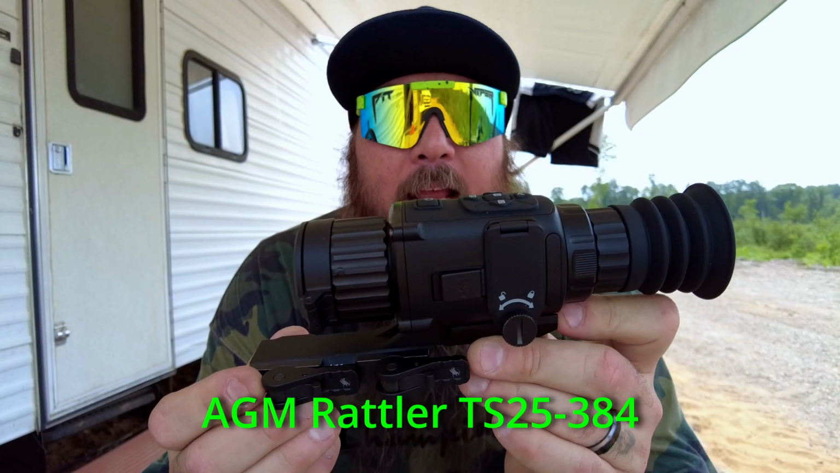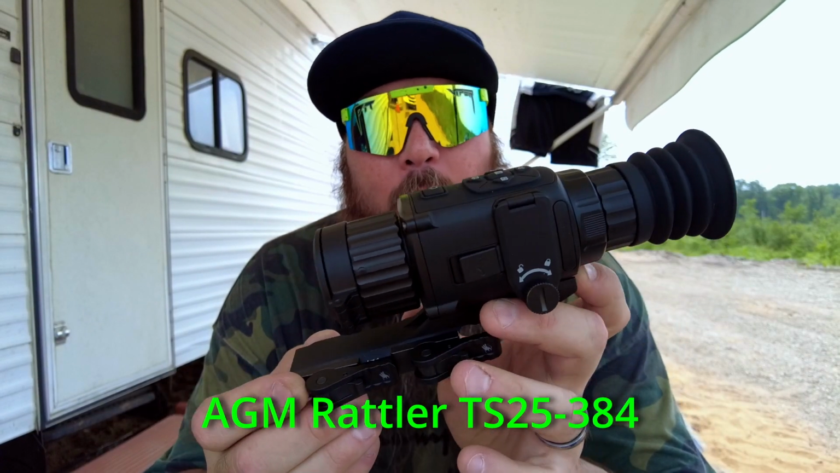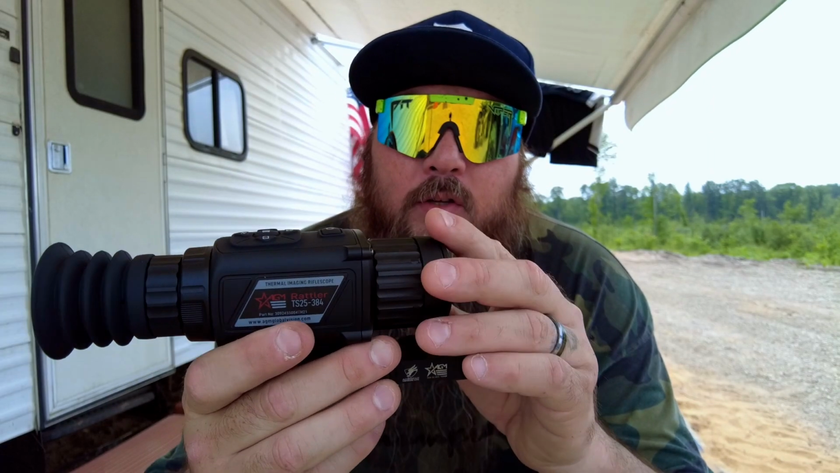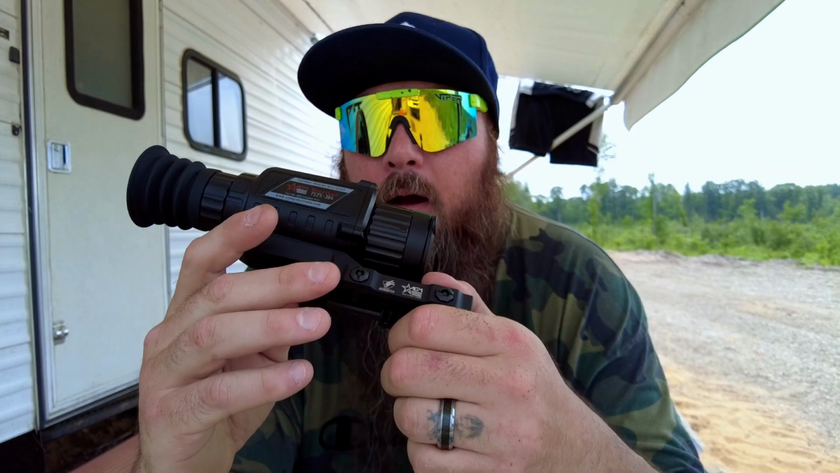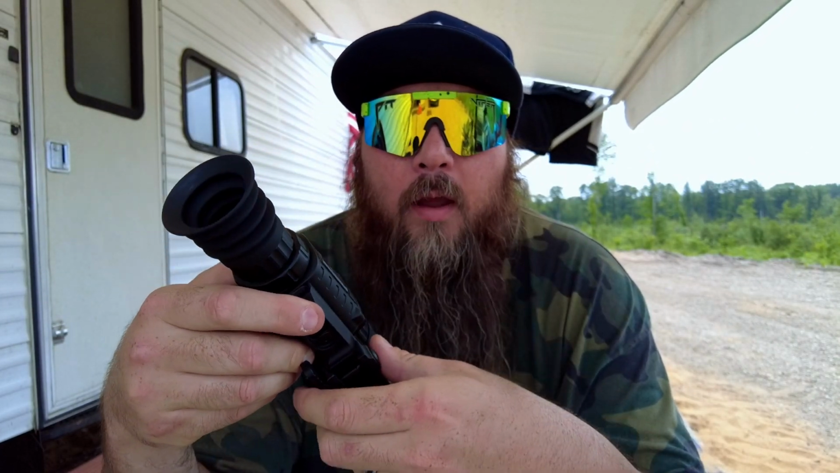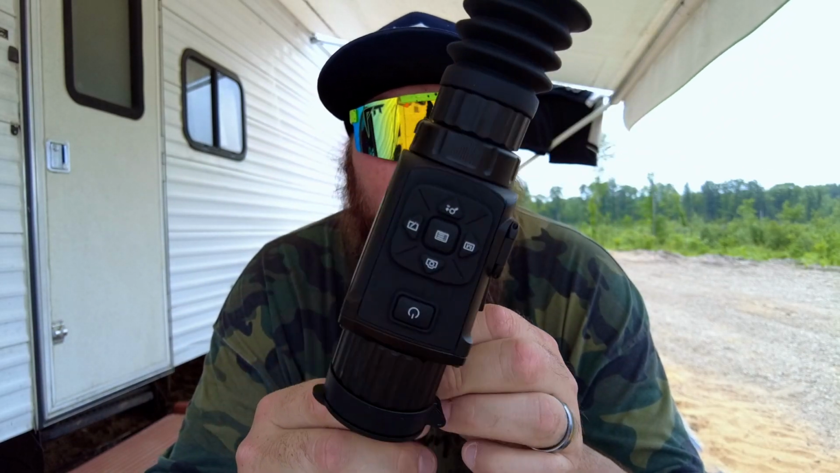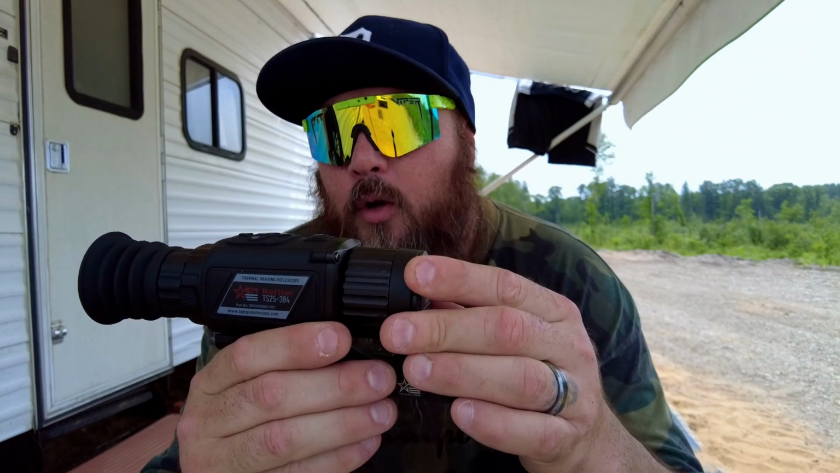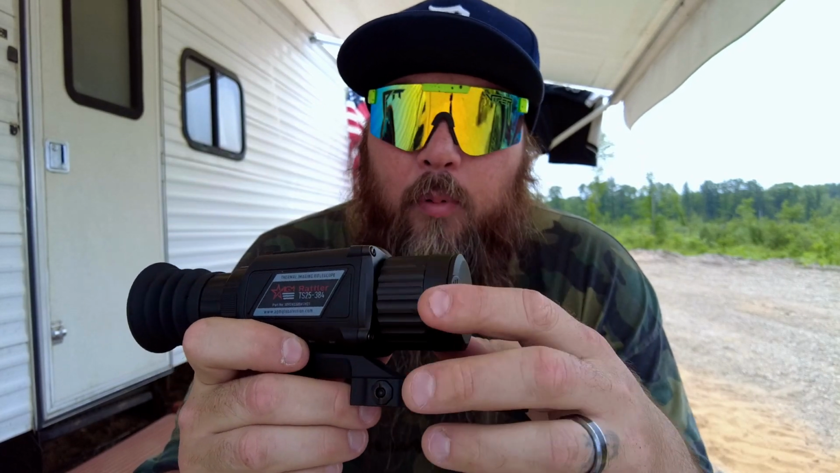Right here is the AGM Radar TS25384. This is a thermal scope or thermal spotter. This is designed to be a scope. There is a rail mount that goes on a rifle if you want, but I'm probably just going to use this as a thermal spotter and not attach it to a gun. So I'm not going to do a huge review on this because if you want, you can look up reviews on this. I'm just going to kind of show you guys what this is and play with this.